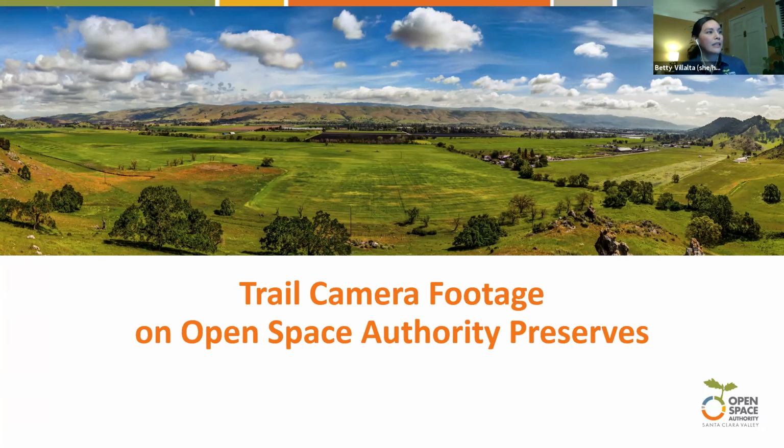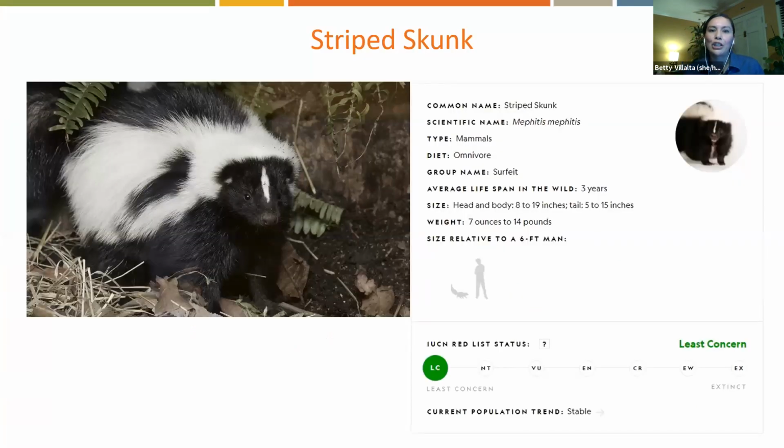Our first friend that we're going to talk about is our striped skunk. If you can just do the raise hand function or a thumbs up function, how many of you have encountered striped skunks in your neighborhood or as you've been out hiking in open spaces? I know I definitely have. Sometimes I just open the door to my backyard and I can smell them.